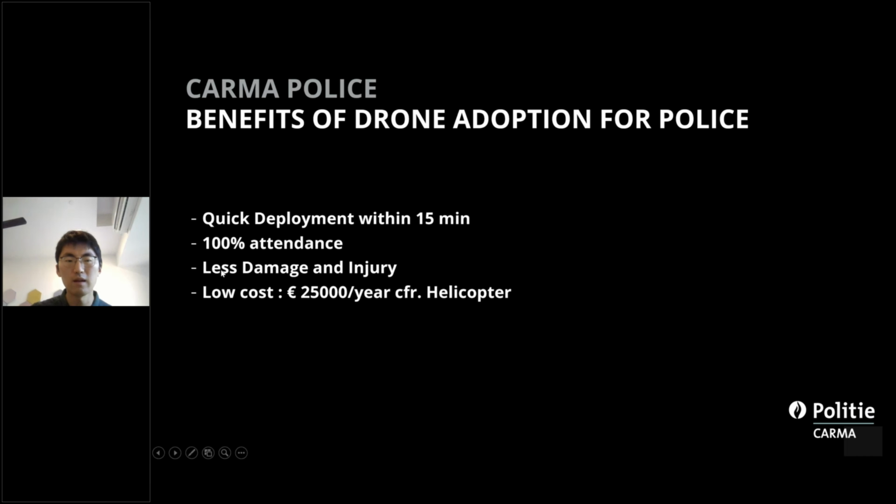And also to have less damage, because the pilot officer doesn't need to go to the site, actually just probably 2 kilometers away from the location. So this is about the cost, especially compared with some of the activities that have been done by the helicopter. The drone or the UAV, especially the DJI, is much more cost effective, about 25,000 euro per year compared with the helicopter. This is just for the camera place.